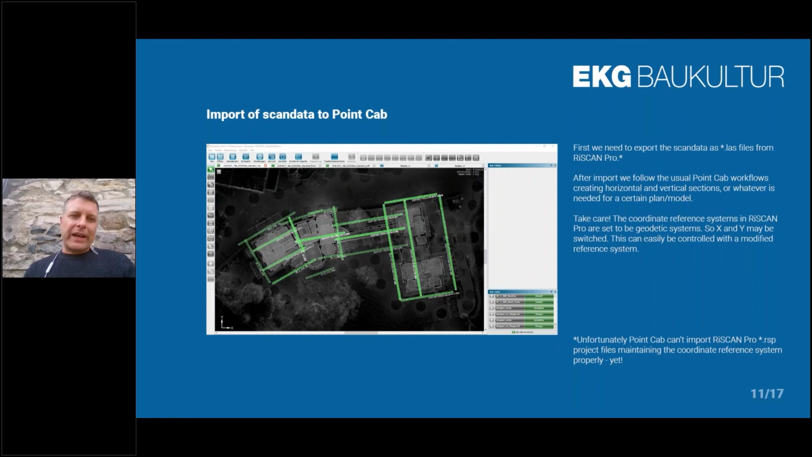We need to export all the scans in LAS format at the moment, because, and the people at PointCab are working on it, I know it, PointCab can't import Riescan Pro project files like they can with Leica or Faro files, because we lose the coordinate reference system, which wouldn't be too good. But I'm sure they are eagerly working to fix that. And it's no problem, because we simply export the scans from Riescan Pro and import them to PointCab, so it's not much of a deal.